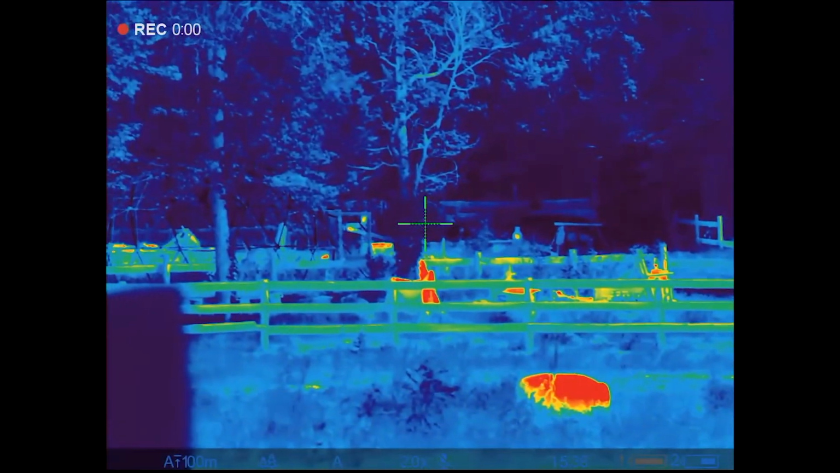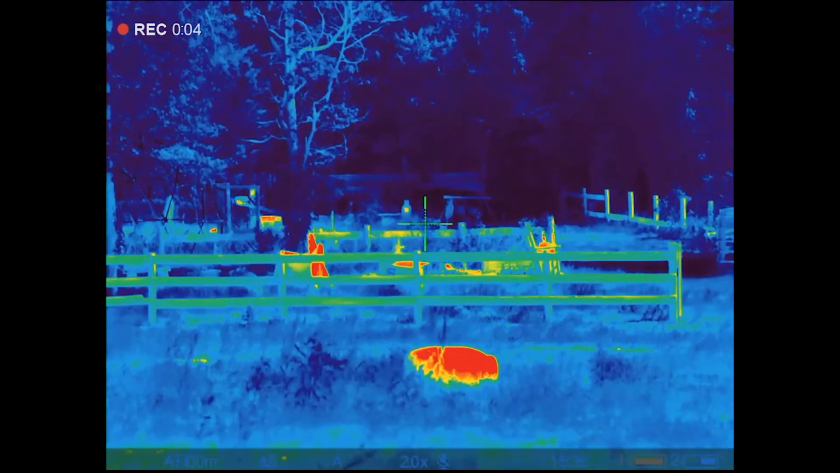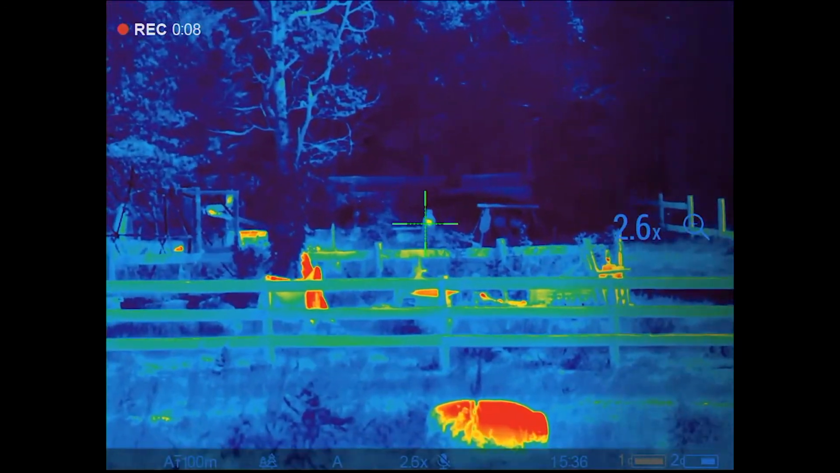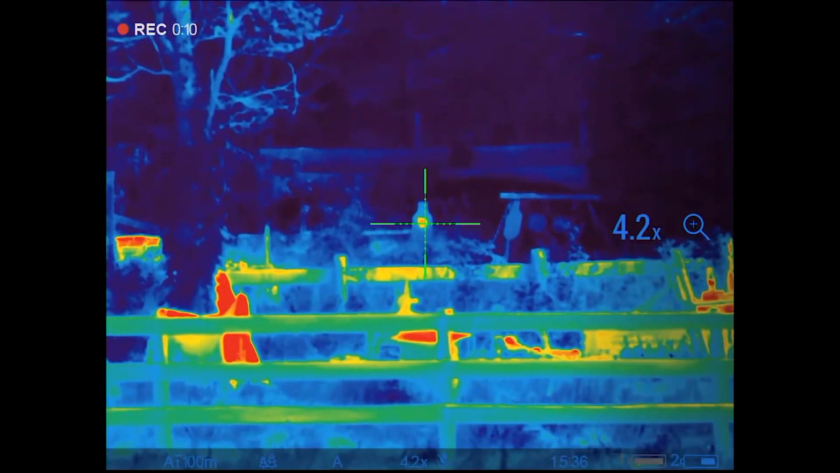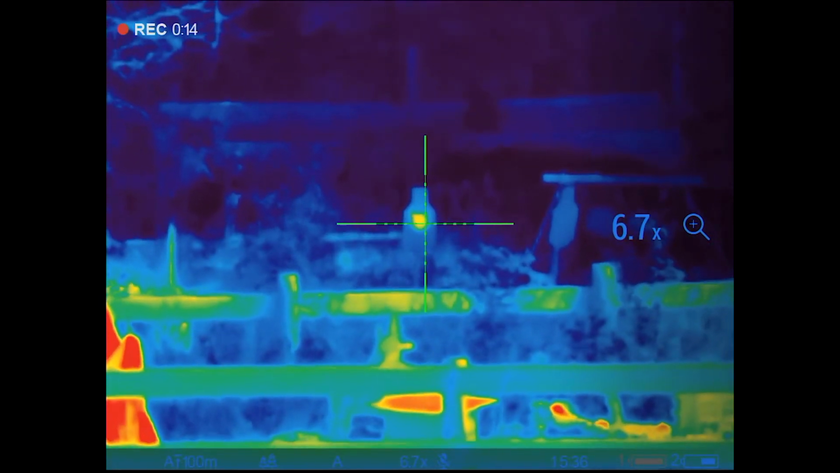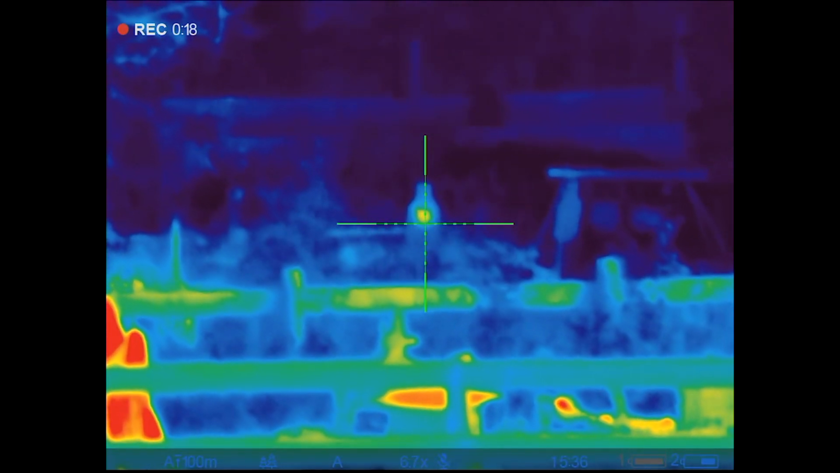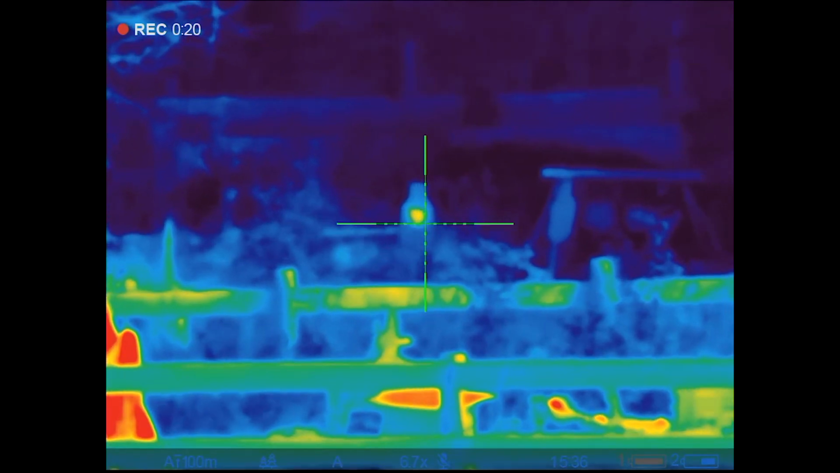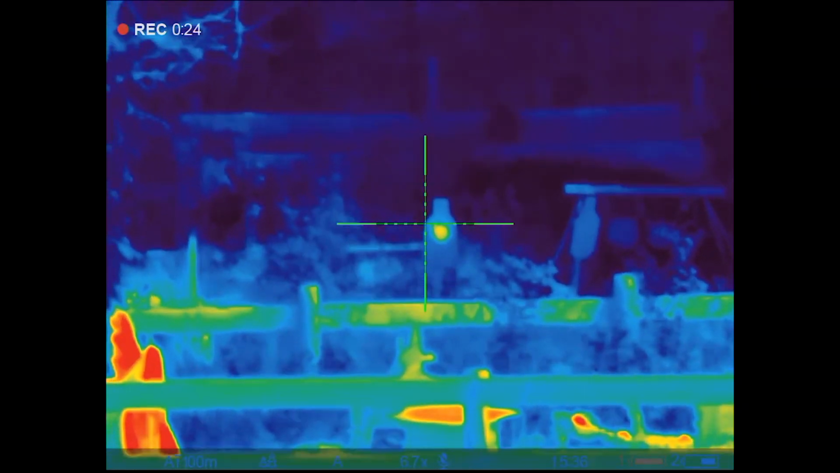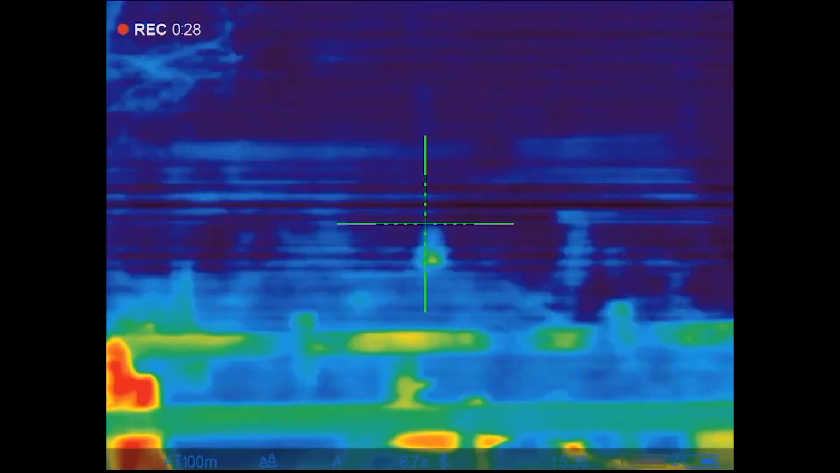And here I'm just farting around with some of the features, getting acclimated with, and basically figuring it out. Here I'm demonstrating the zoom, so it defaults to a zoom of 2x, and it can zoom to 8x. That's zoomed into 6.7 there. It's a little fuzzy, so I'm adjusting the objective focus out in the front just to tighten it up a little bit. Then I'm going to take 3 final shots here.